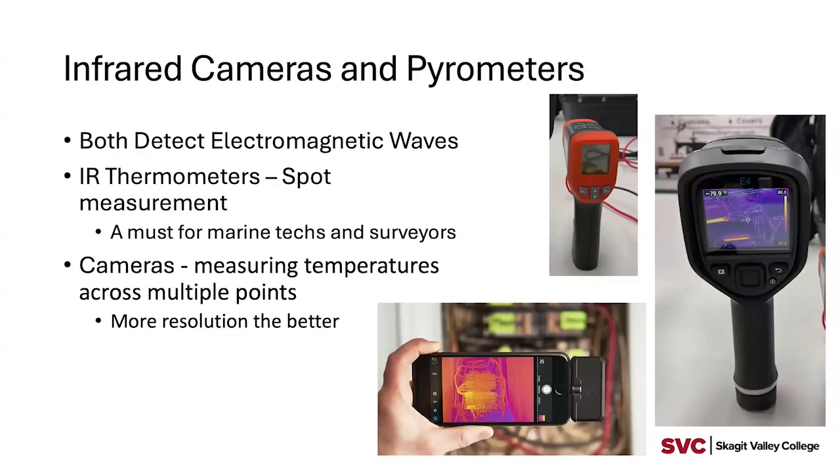So both, and this is the only slide that I'll have any sort of infrared thermometer on it, both of these do detect electromagnetic waves, and I'll talk a little bit about the theory in a minute. The difference, of course, is that the sensors in thermal cameras have the ability to take a landscape of temperatures and reflect whatever's in the field of view more accurately than a simple infrared gun, where it's more of a spot or kind of a cone of temperature that it's looking at.